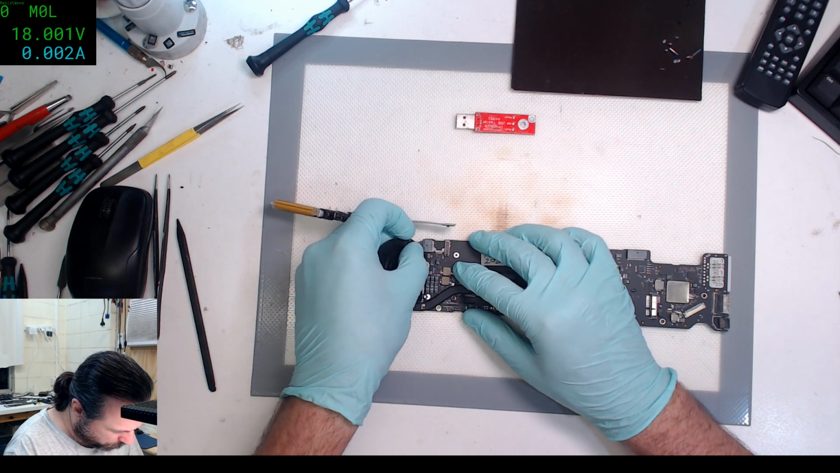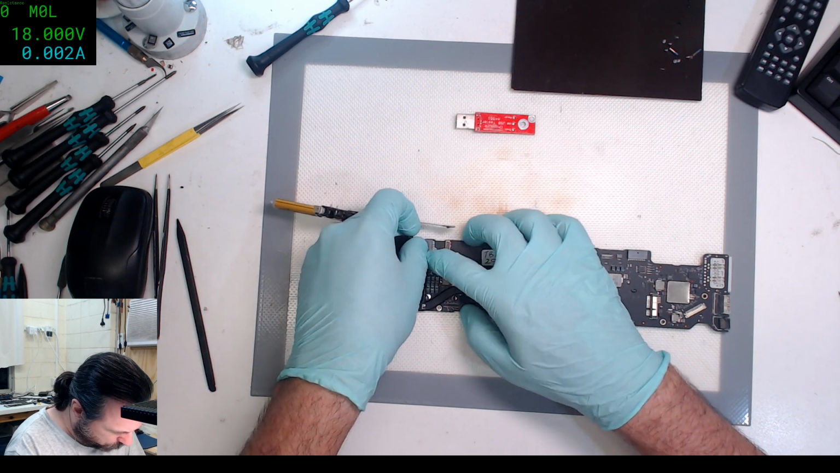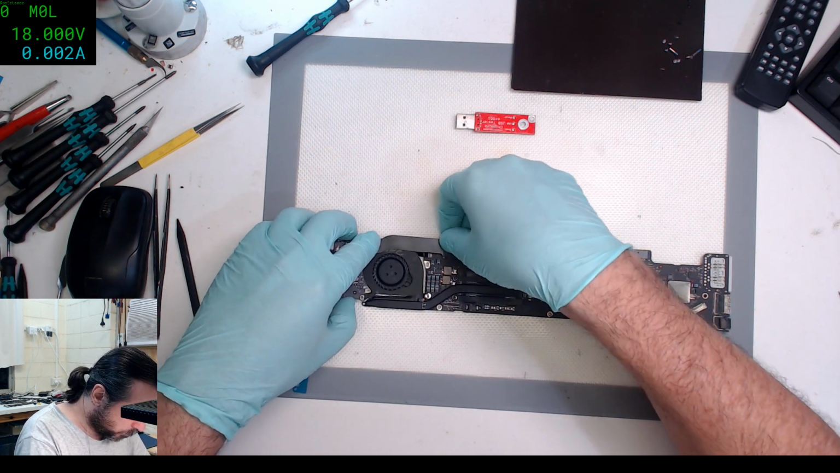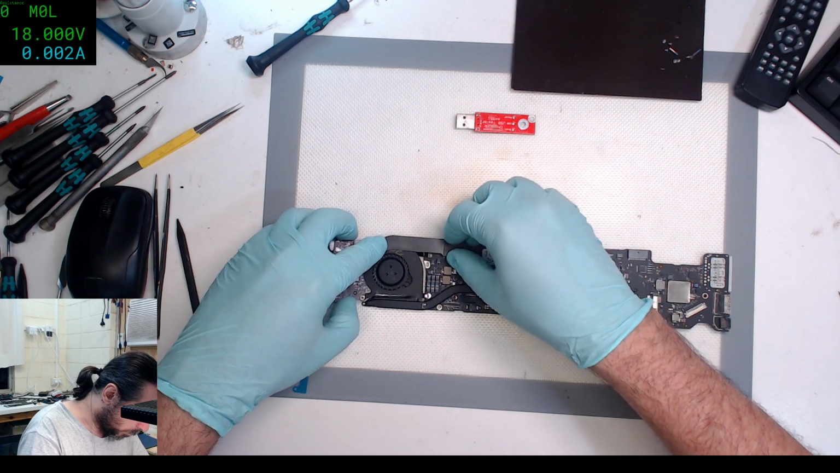Well, let's see how this one behaves. This one's supposedly got Thunderbolt issues, so I guess we'll see. They're not going to be short circuit related though. But we'll at least get to see the board warm up.